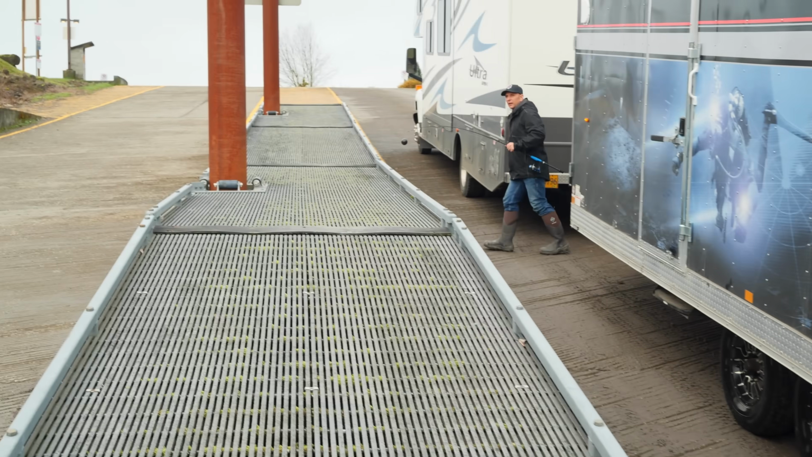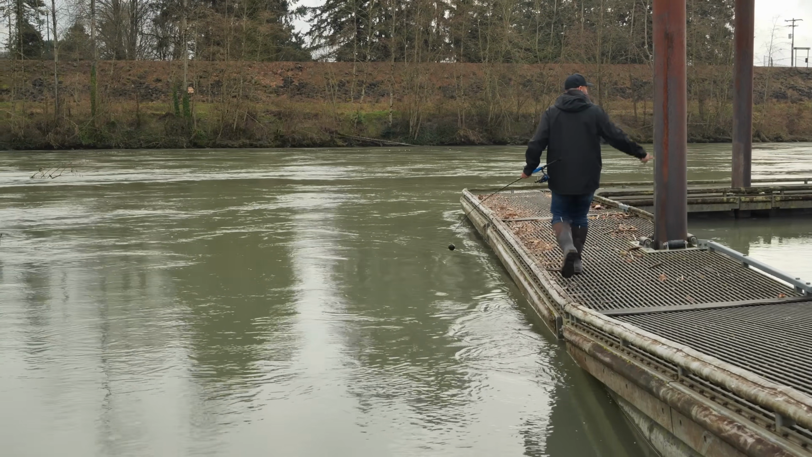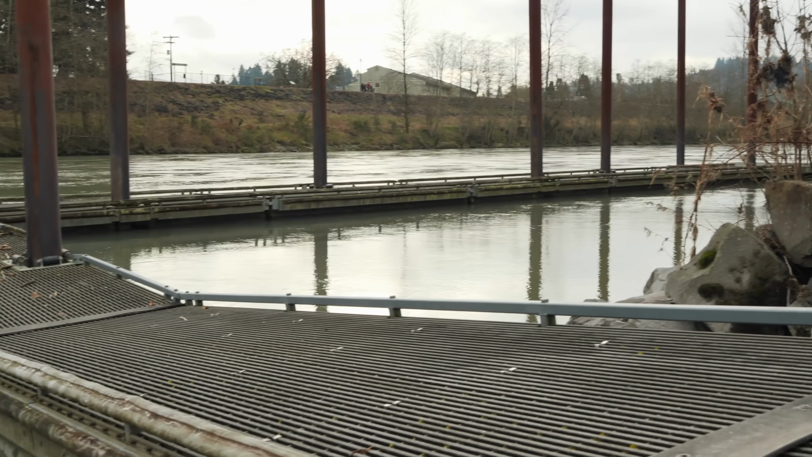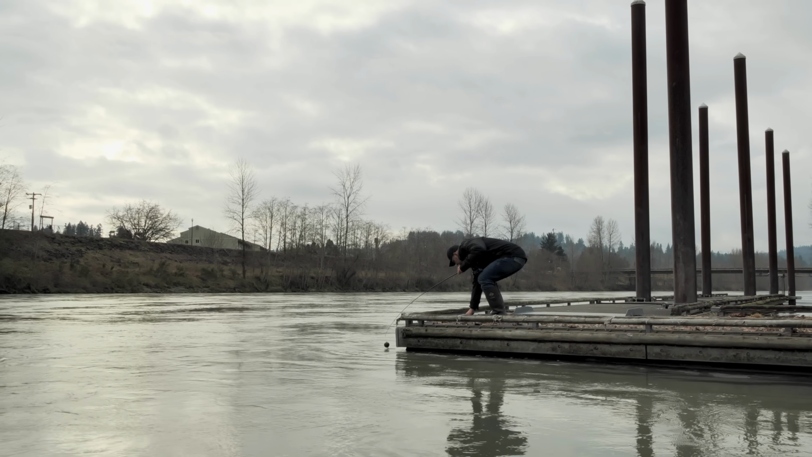All right, so let's go on that far one out in the current there. So, could have a car in here, or over here if it's deep enough. Alrighty, let's see what we got here.